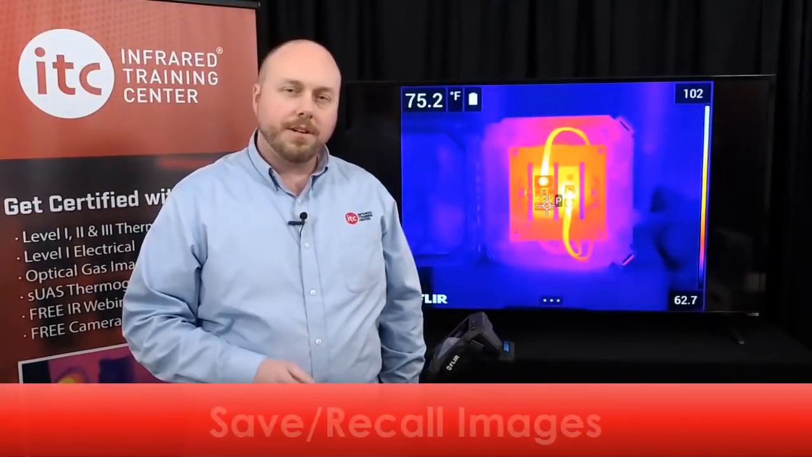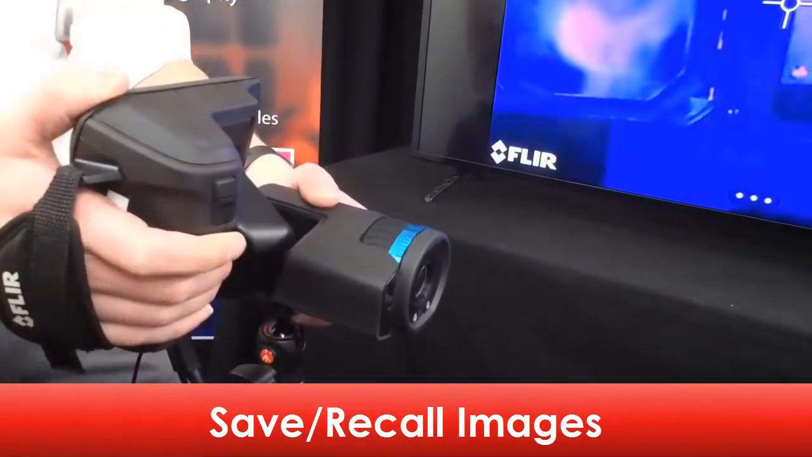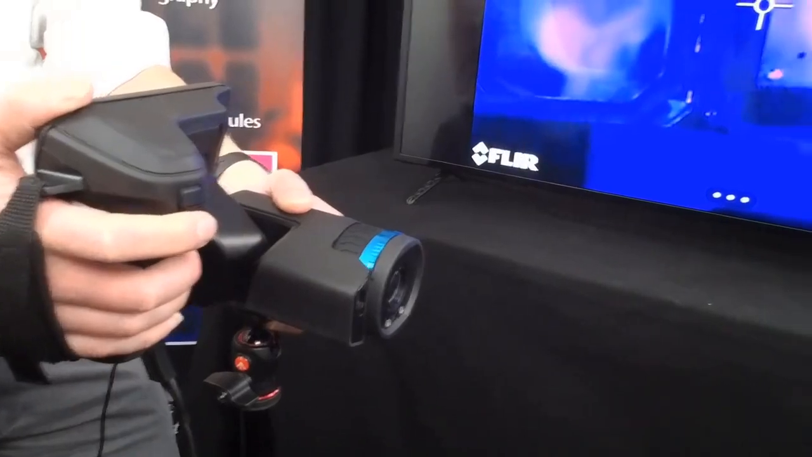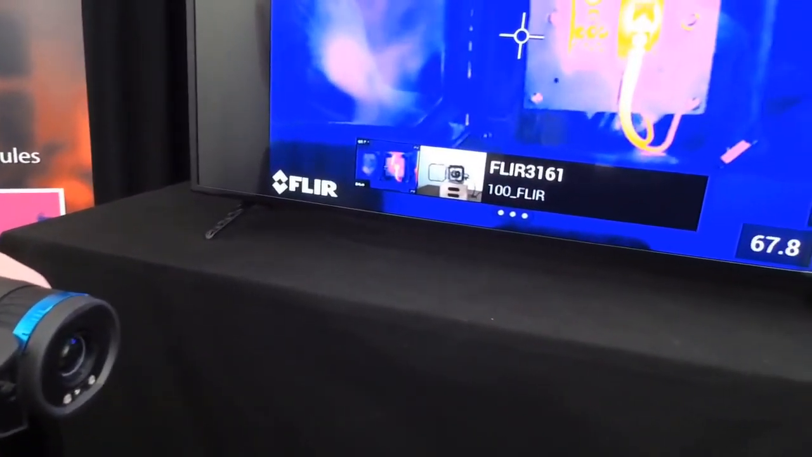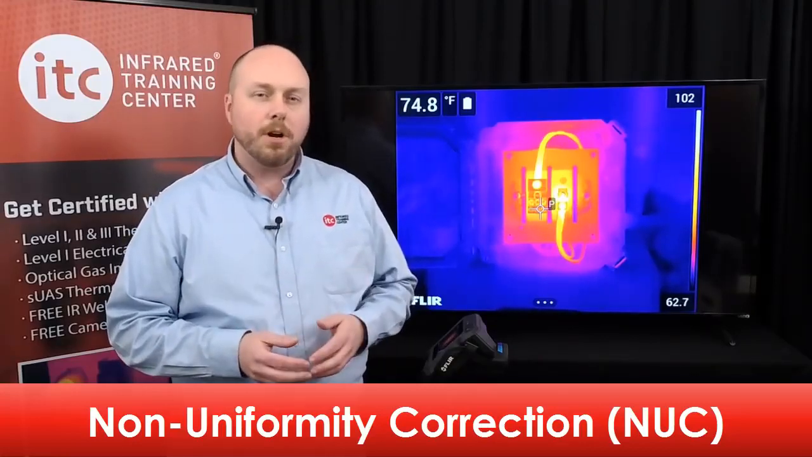To save an image with this series of camera, press the Save button, located here beneath the autofocus on the front of the imager. A good tip to remember, try to remain as still as possible while doing so, as any abrupt or excessive movement during saving may blur the thermal or digital photos, as they are captured at the same time when pressing this button. Occasionally, you'll notice that the live image freezes for a moment. A clicking sound can also be heard during this brief interruption, and the word calibrating here will pop up at the top of the screen.